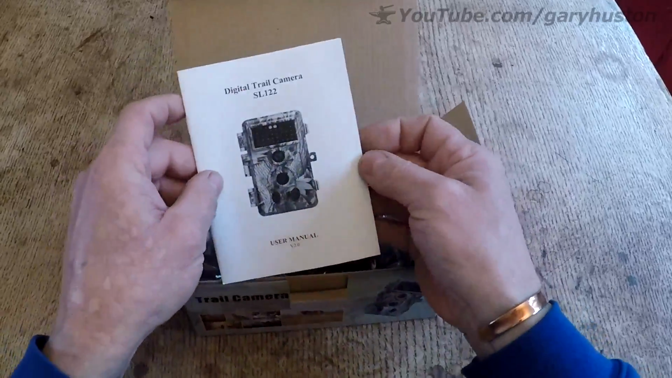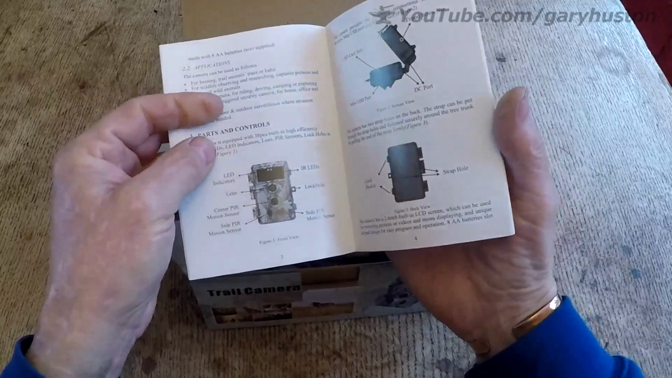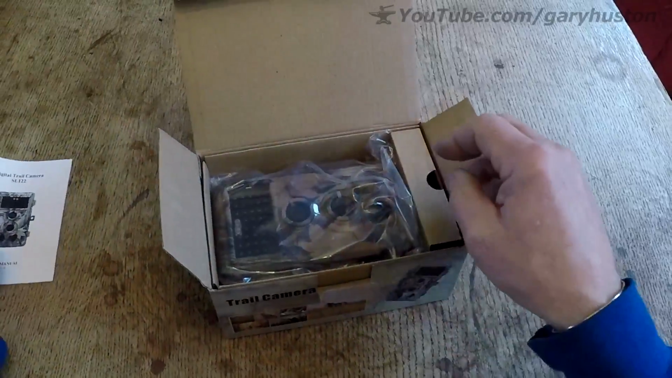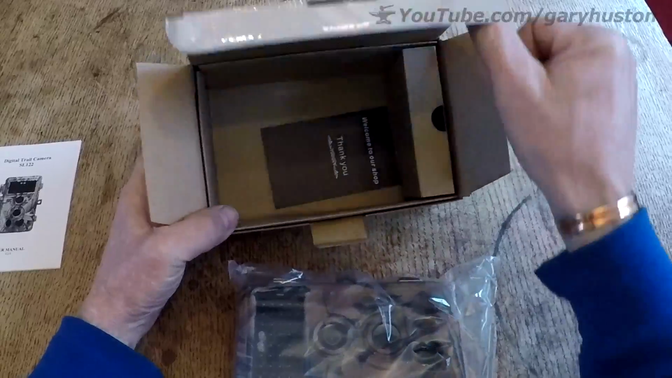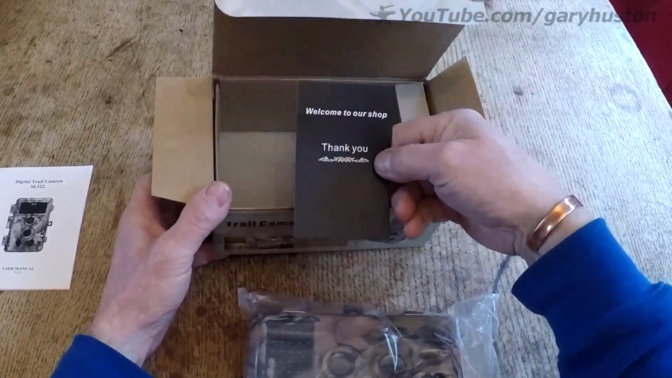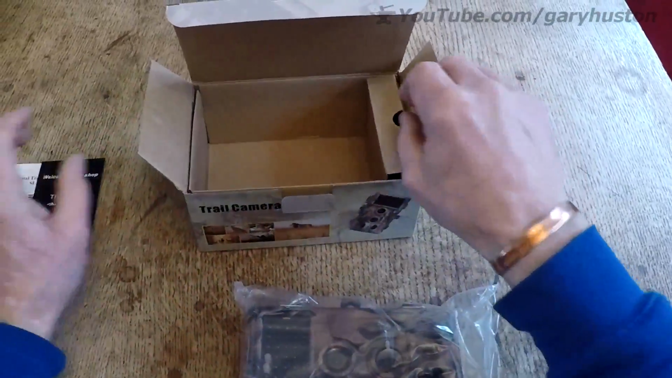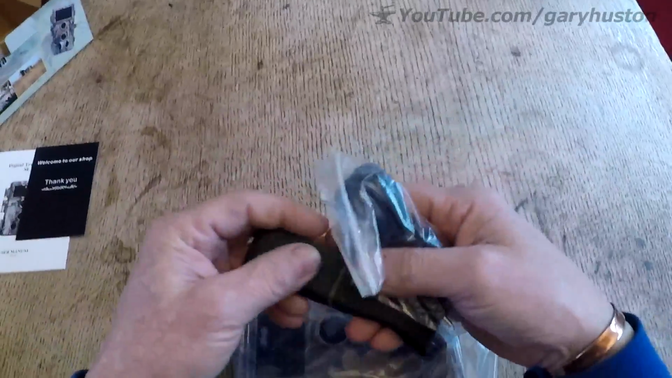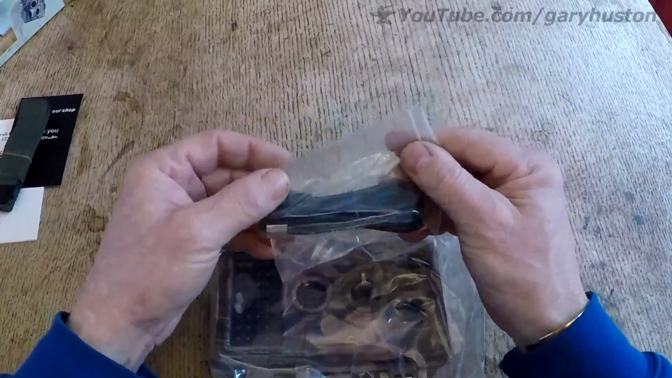Instruction booklet, which is actually a lot more comprehensive than others I've seen. Gives you a lot more information. We've got the kit itself. What else have we got in here? A thank you card from the makers. It gives you the website on the back. You can go and have a look. They don't do many things, but this is one of them. And we also get the strap for attaching it to whatever you want to attach it to, and a USB cable.